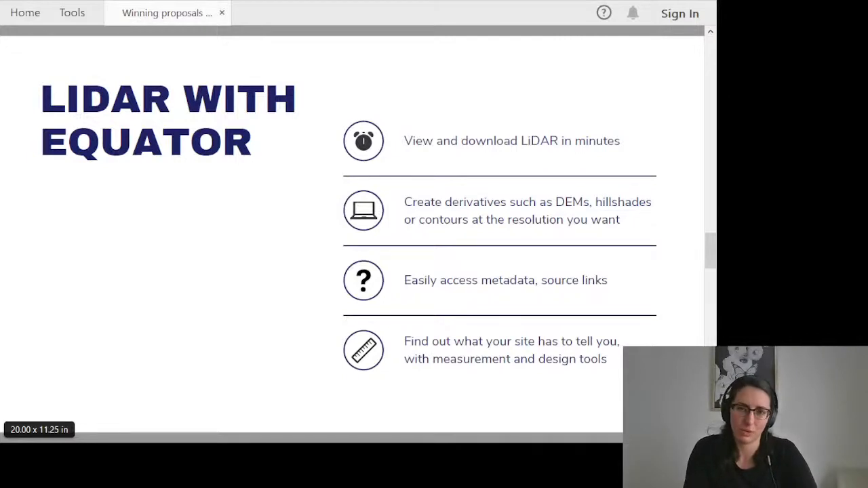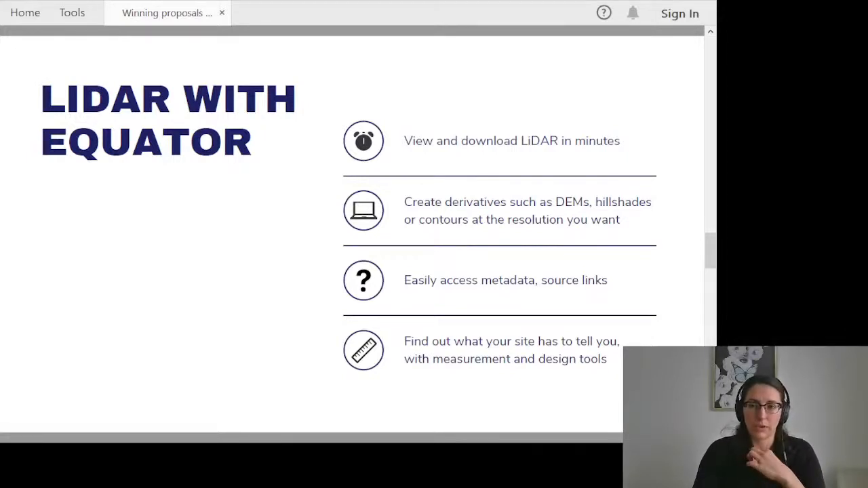What we've done with Equator is harness the processing power that is getting better and cheaper all the time to give people access to this LiDAR data, with most of the hard work happening on our side, on our servers. We provide access to these raw point cloud files and the ability to download any derivative products, so DEMs, hillshades, contours, in a matter of minutes.